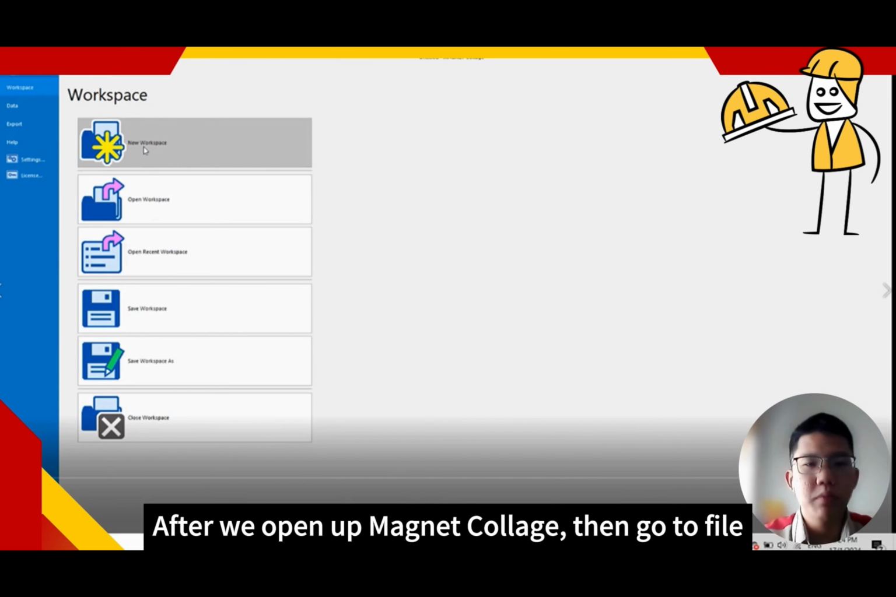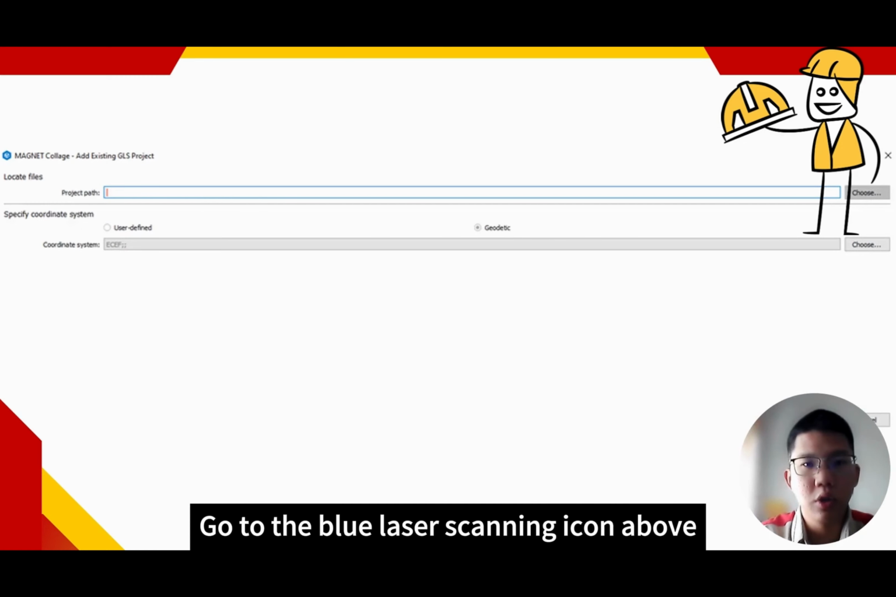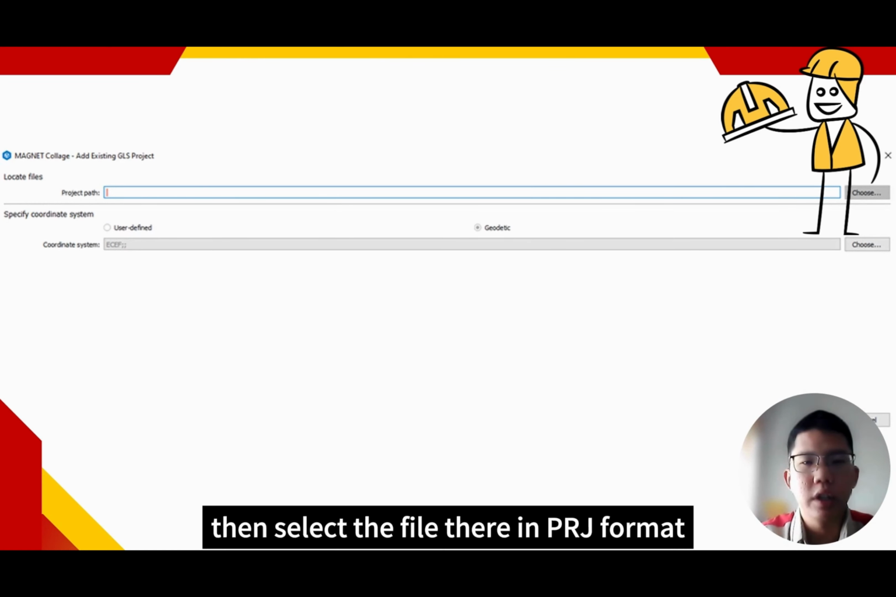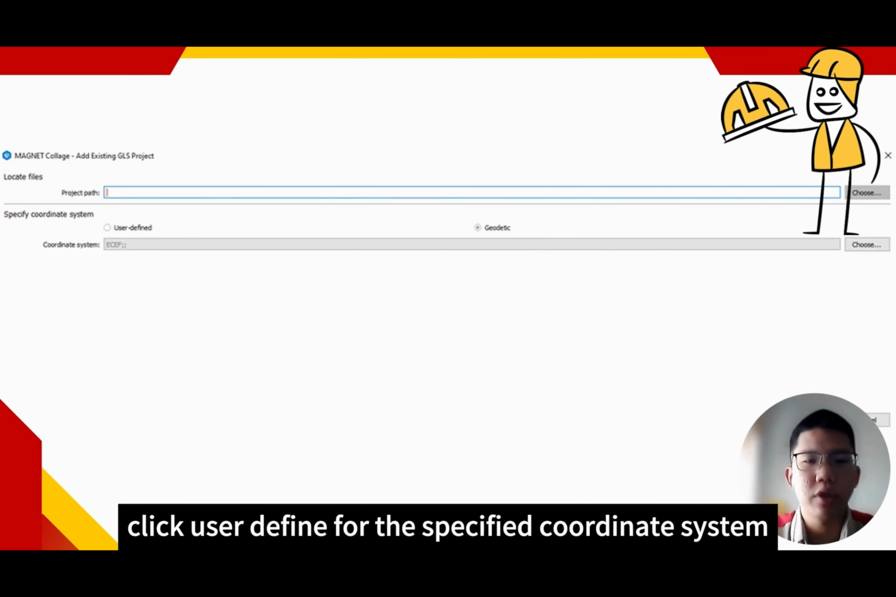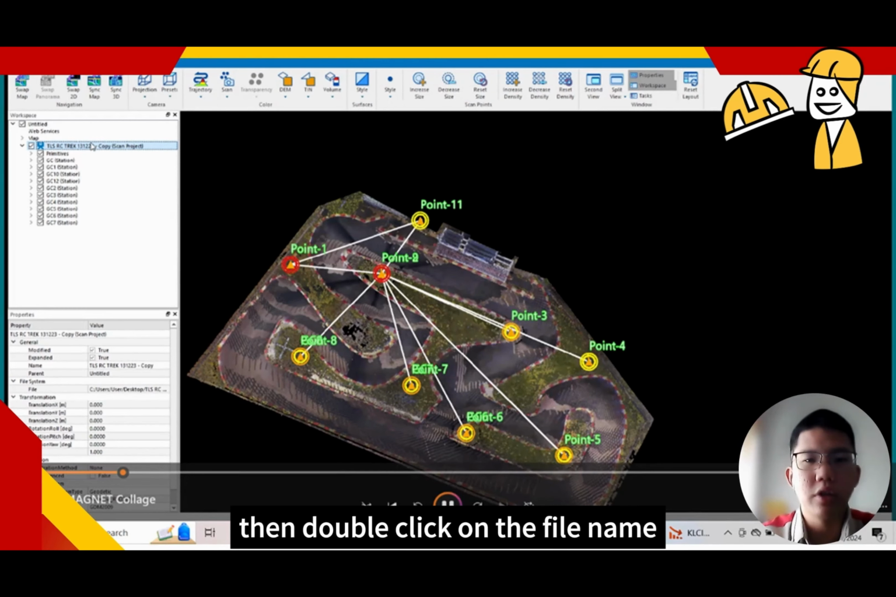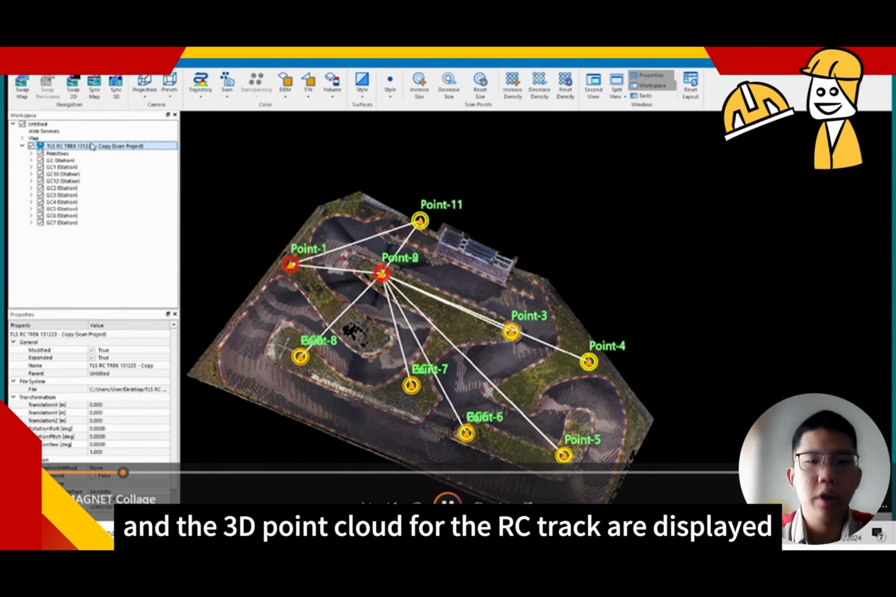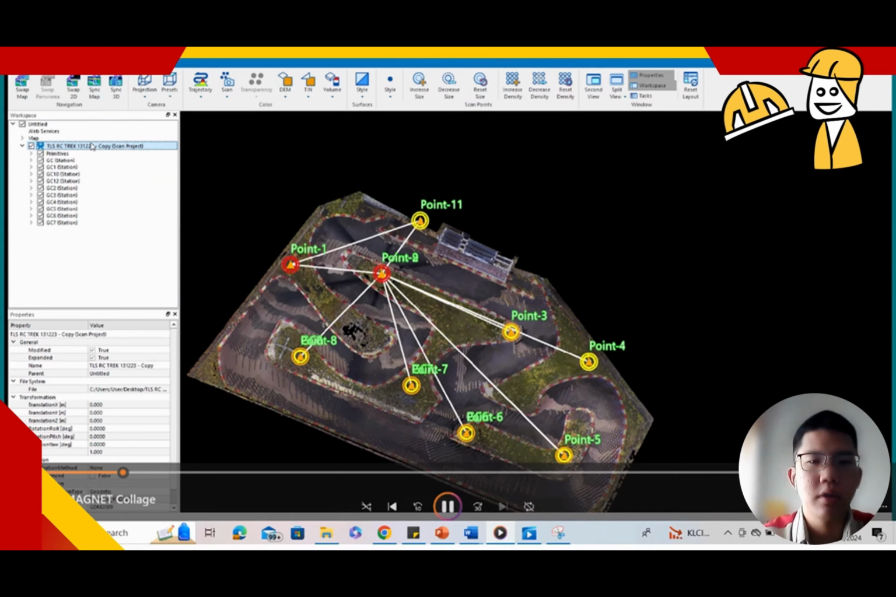After we open up Magnet Collage, go to File, then click New Workspace. Go to the blue laser scanning icon above to add scan project. Then select the file that is in PRJ format. Click User Define for the specified coordinate system. Then double click on the file name, which is TLS RC track 13, 12, 23, and the 2D point cloud for the RC track is displayed.